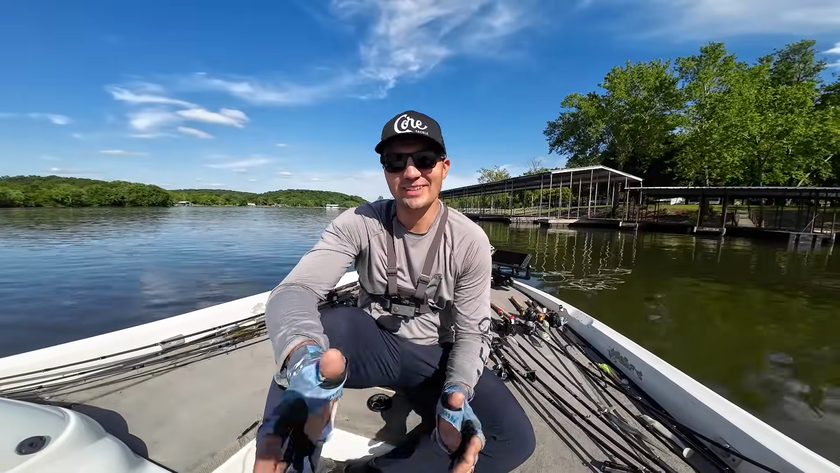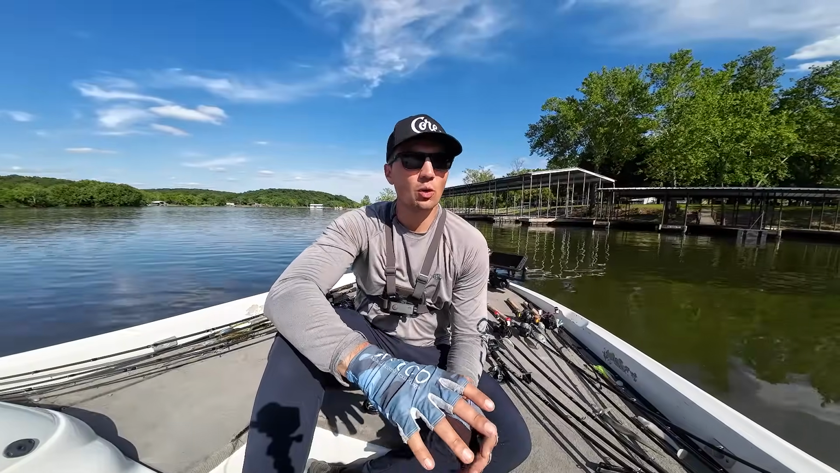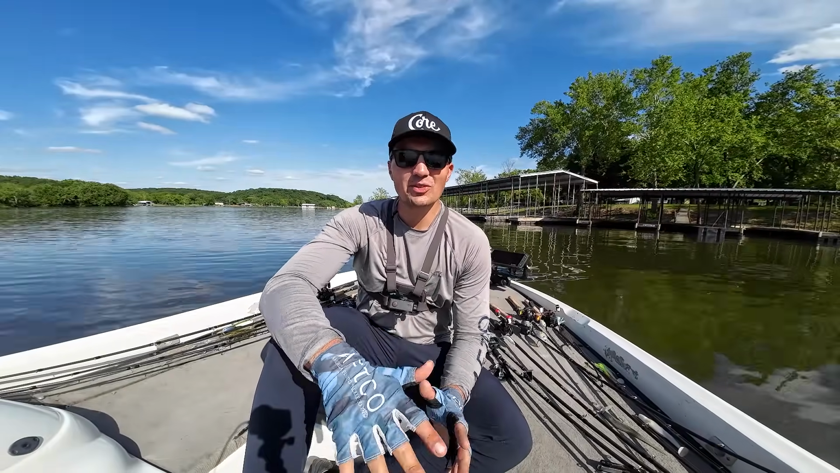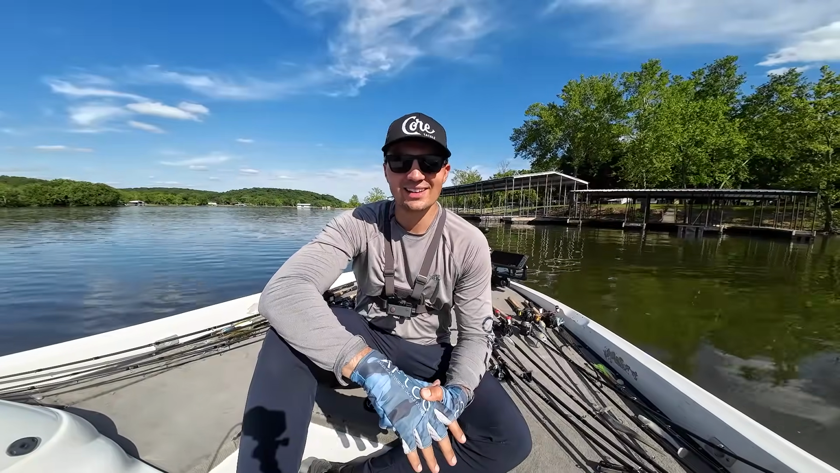Caught a pile of fish. I love post-spawn bass fishing, and it is really tricky this time of year to figure out where these fish are going to be, especially with fluctuating water levels. Water temperatures are changing, the current is going, so you have to make the best decision you can. And I feel like I tried my best to catch my 15 pounds today and fish at the moment.